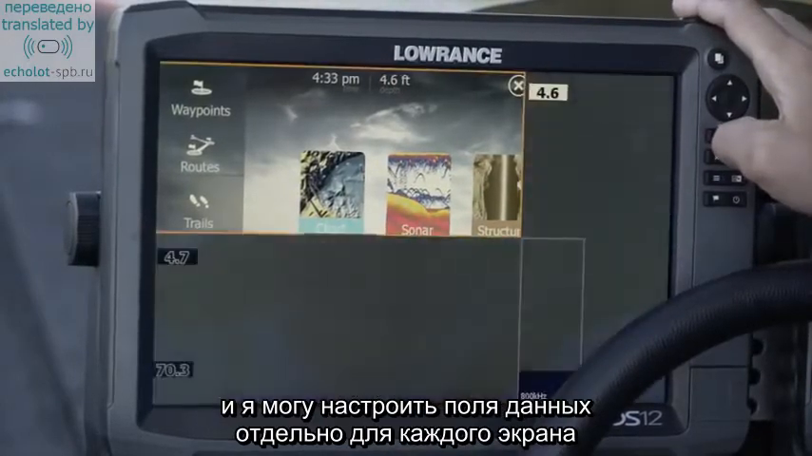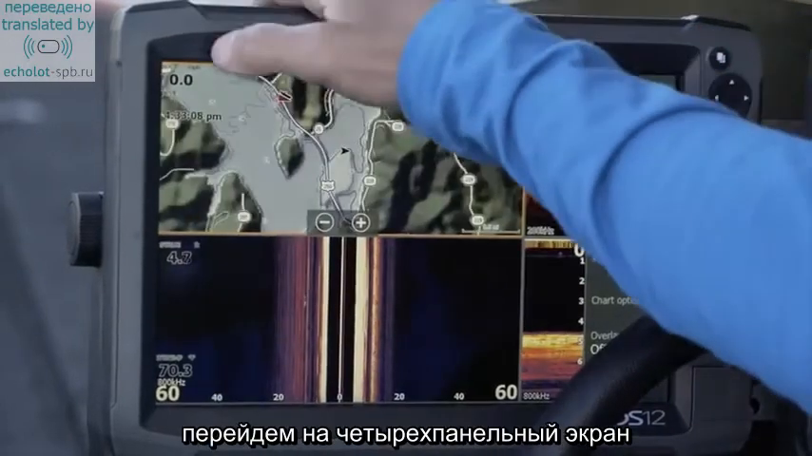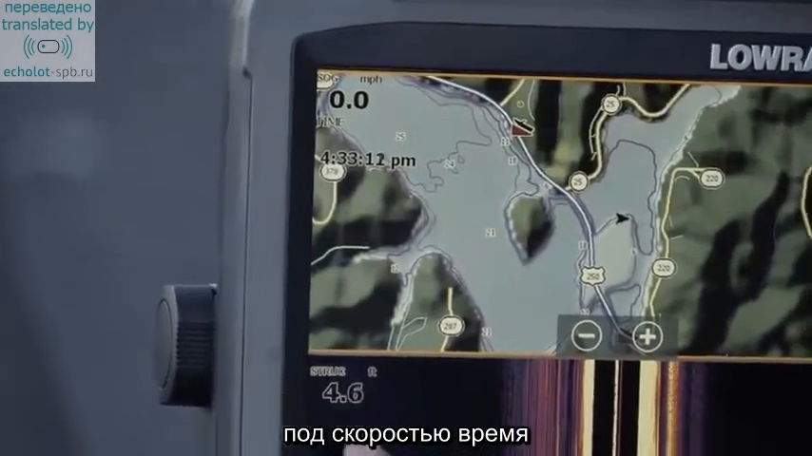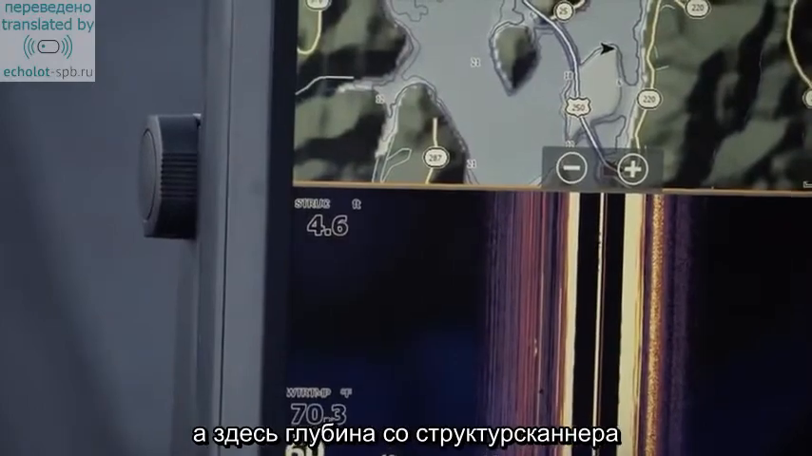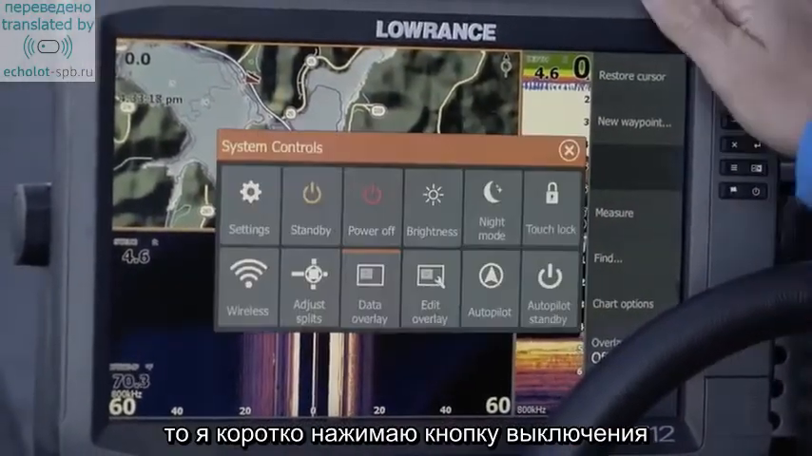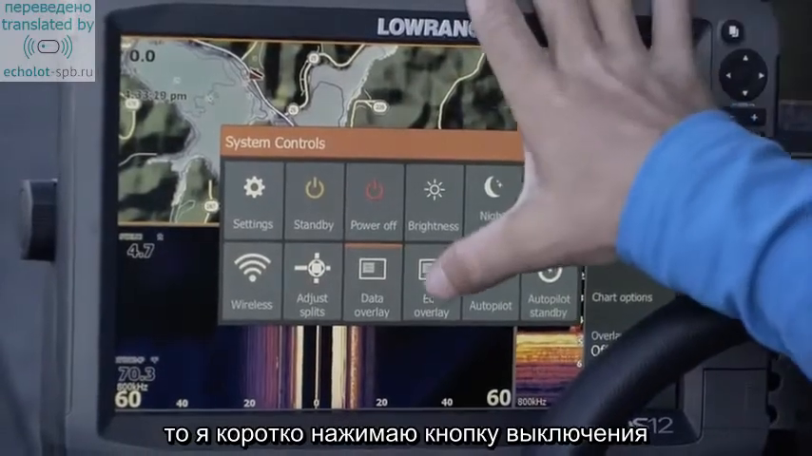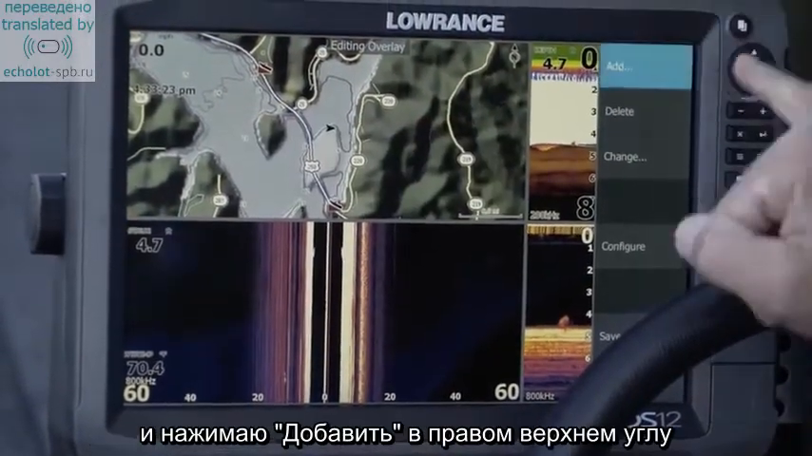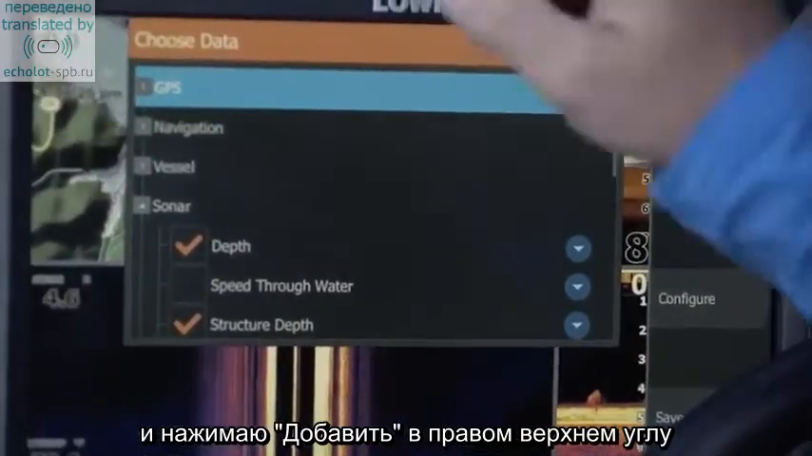So we're going to move into 4-panel here, and as you can see, I have my speed in the upper left, my time below it, and my structure depth here. So if I wanted to add anything, let's say I wanted to add battery voltage, I'm going to press the power button, press edit overlay, and click add up here in the upper right.